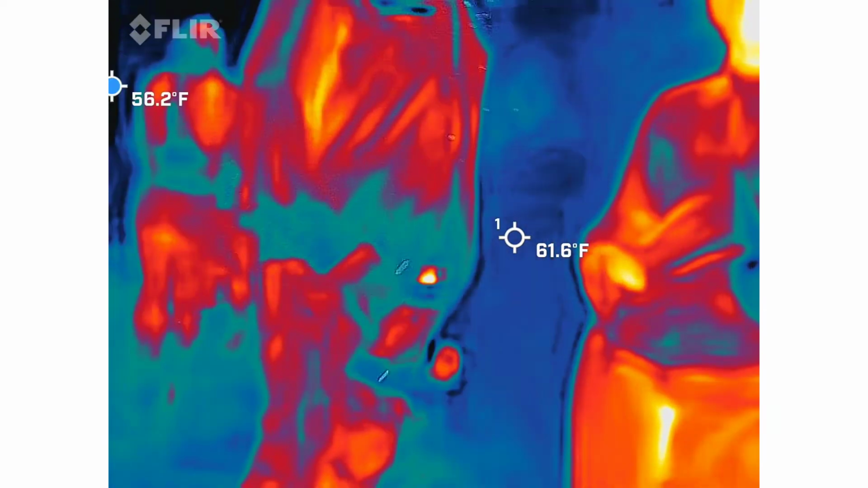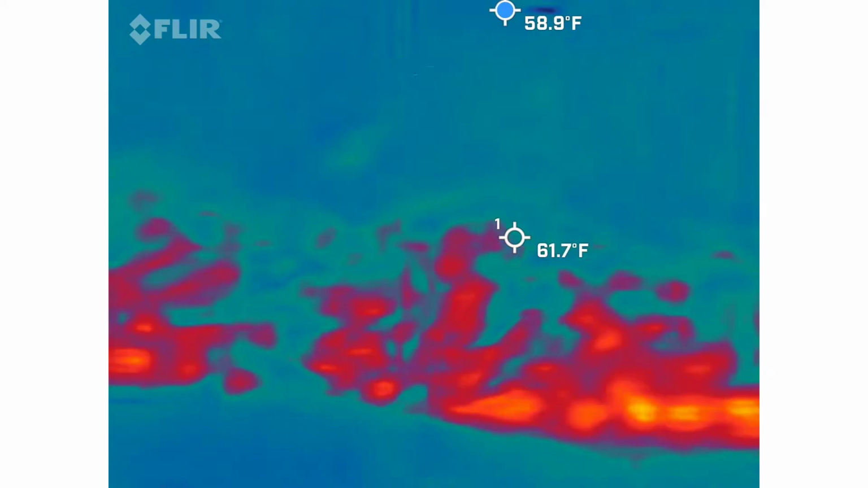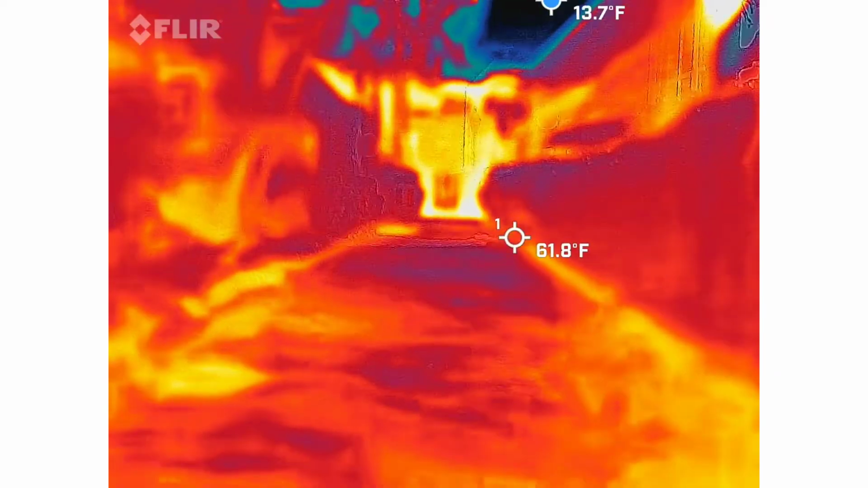How many people hear the whistle? I actually have quite a few, but I can't. We're going to get into that. Do you hear the whistle? Oh wait, there's more to this. Hang on. Would you hear the whistle with the technology?